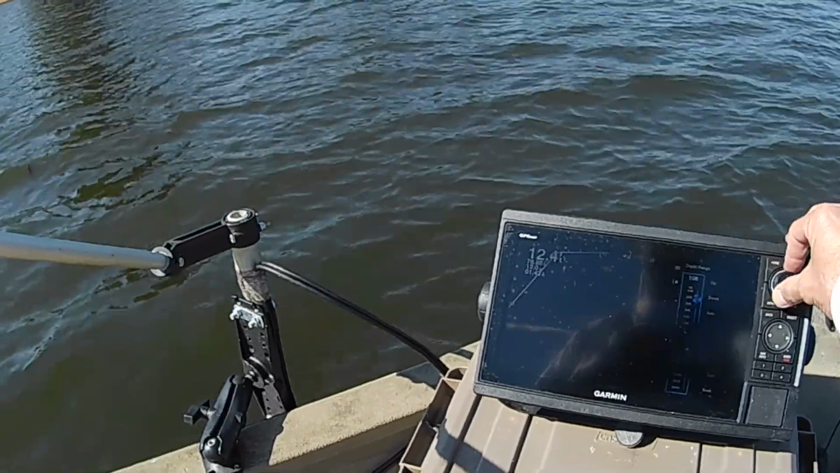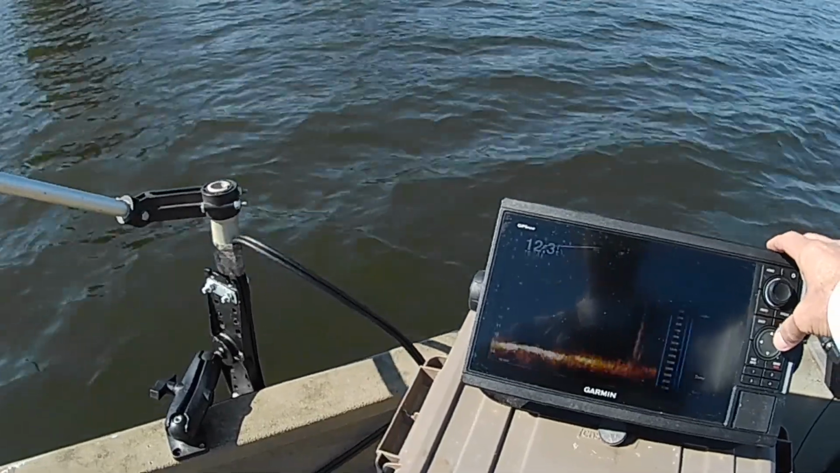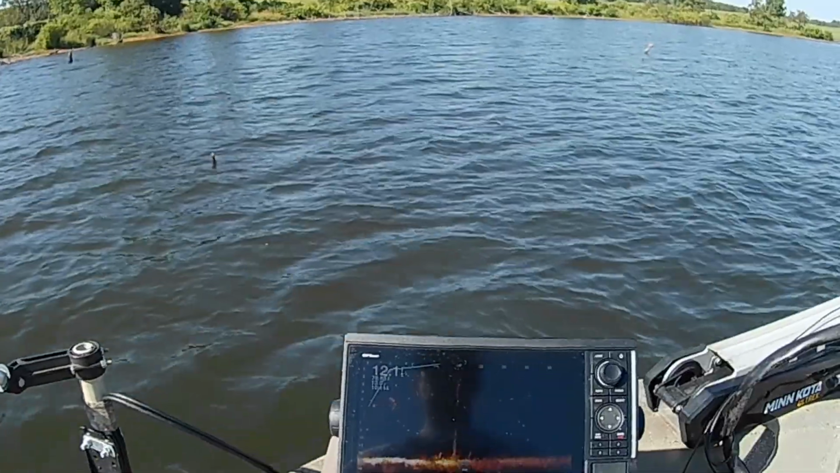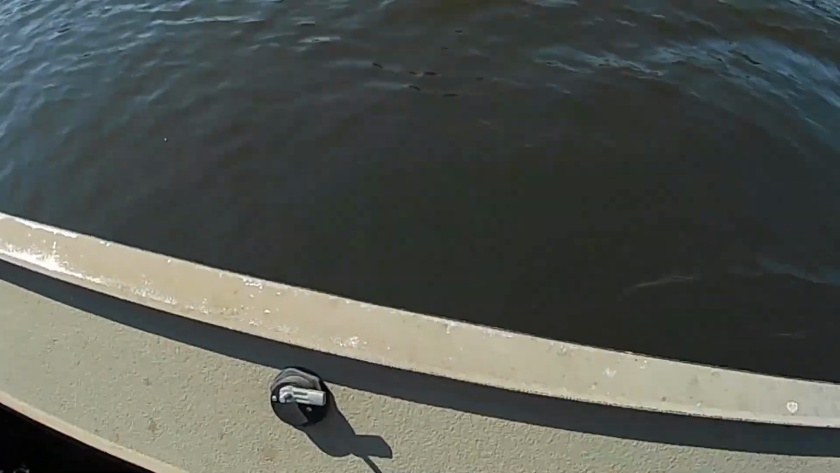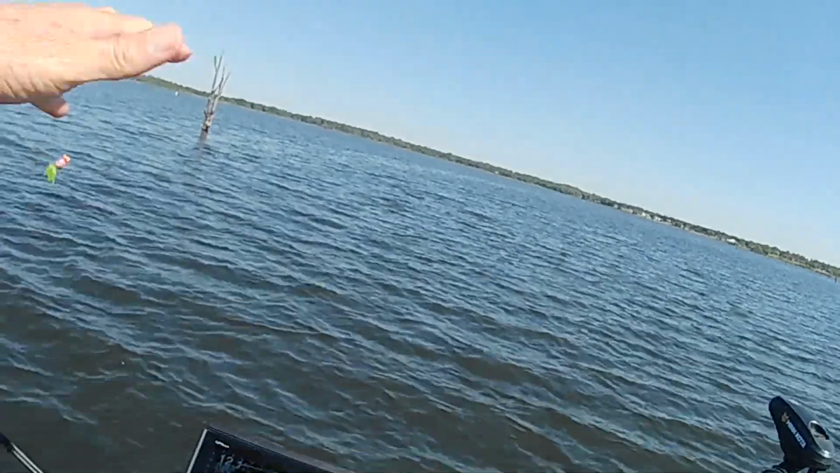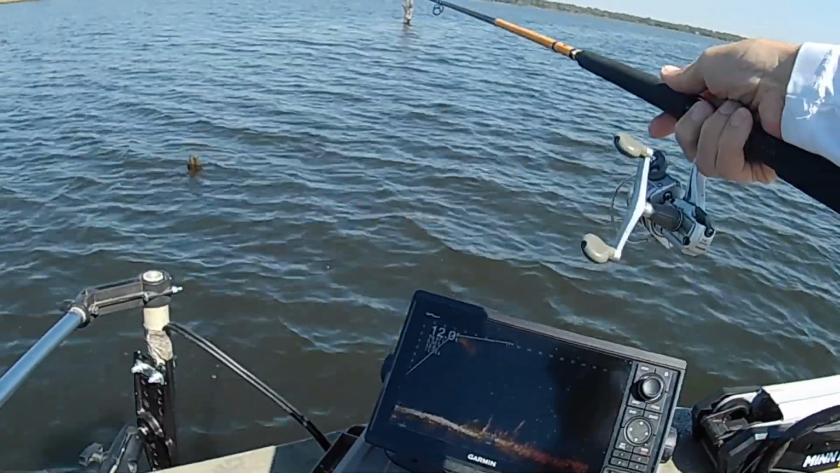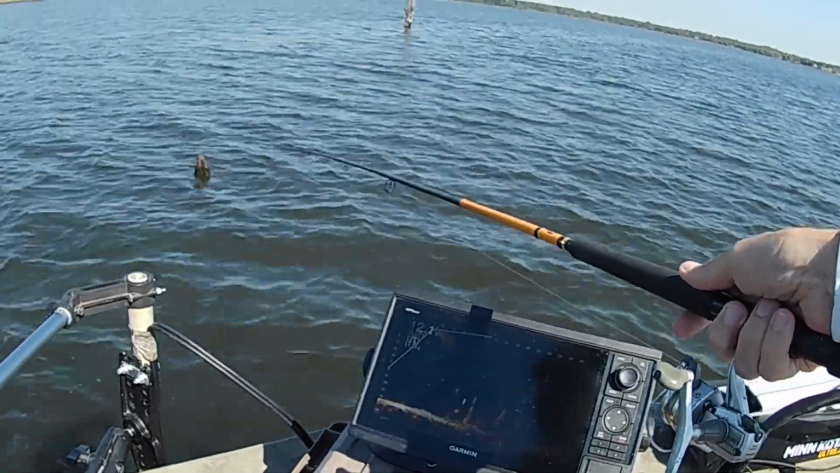Adjust my depth here so that I'm just within a foot or so. Maybe it'll make my images a little bigger. And I'm just going to scan down through this shallower wood here and see if I can't find some. I may get a longer pole out. Yeah, I see something hanging close to the bottom right here. Ease it down by that stump and see if we can get a bite.